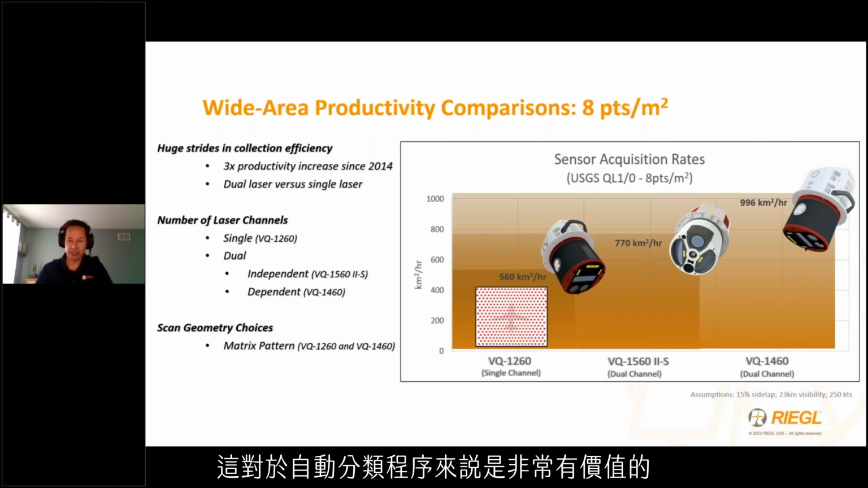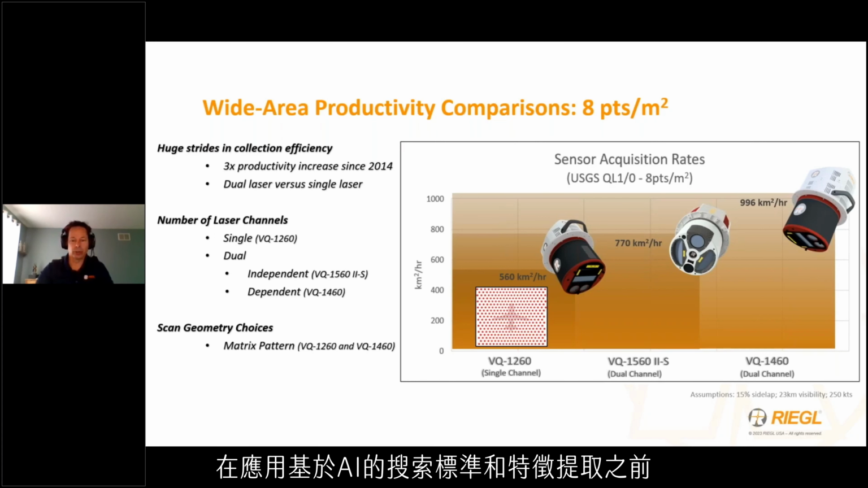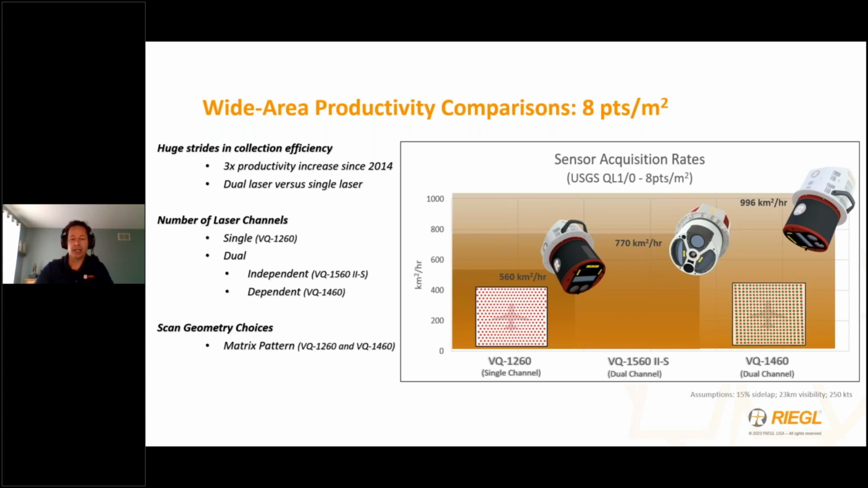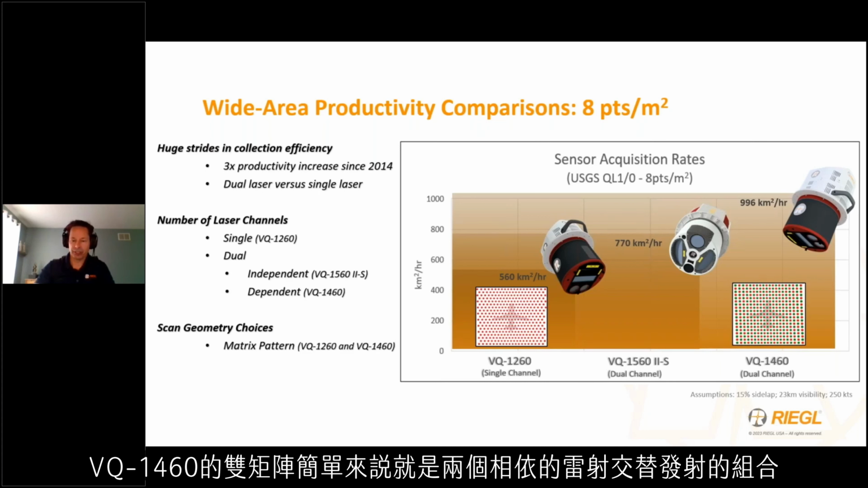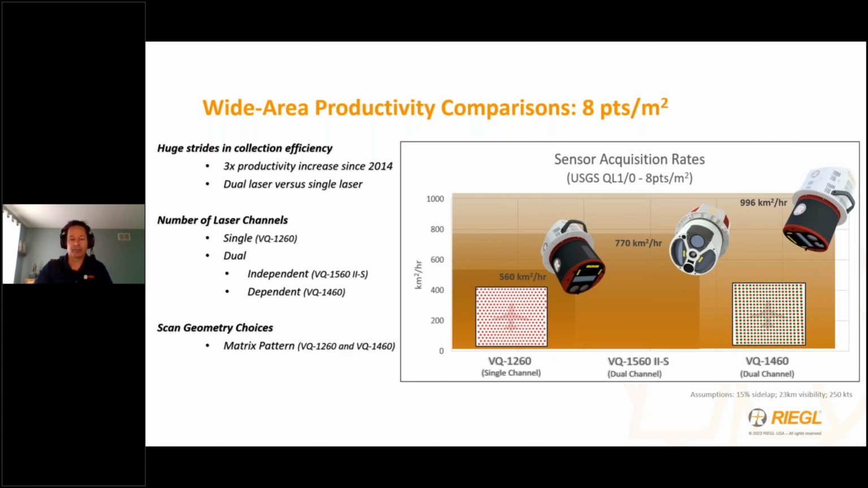This is immensely valuable for automated classification routines such that the entire swath width is considered usable. There is no requirement for scanned endpoint decimation to normally distribute the points prior to the application of AI-based search criteria and feature extraction. The double matrix of the VQ1460 is simply the combination of two dependent lasers that are alternating their emissions such that they give the appearance of a single matrix on ground.